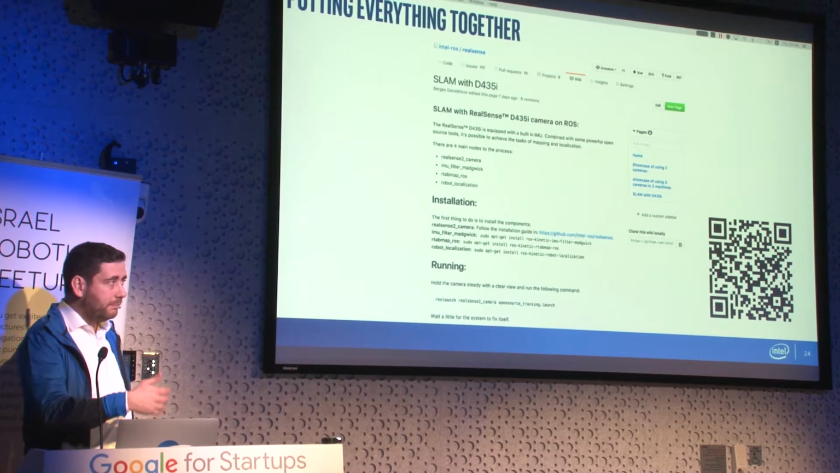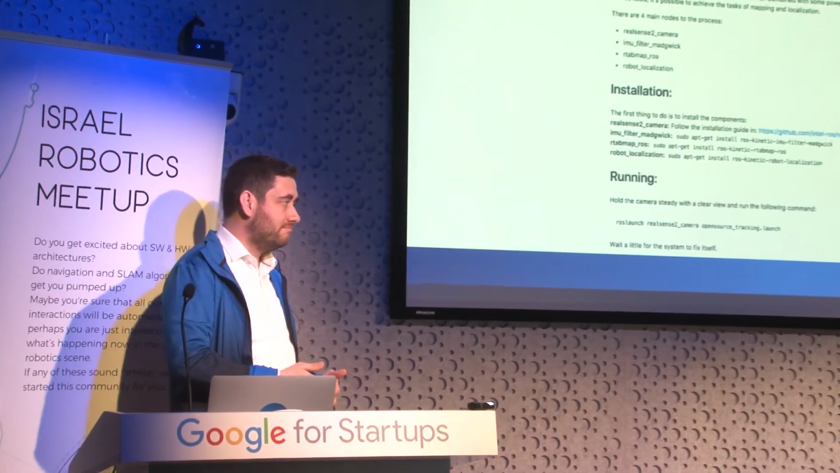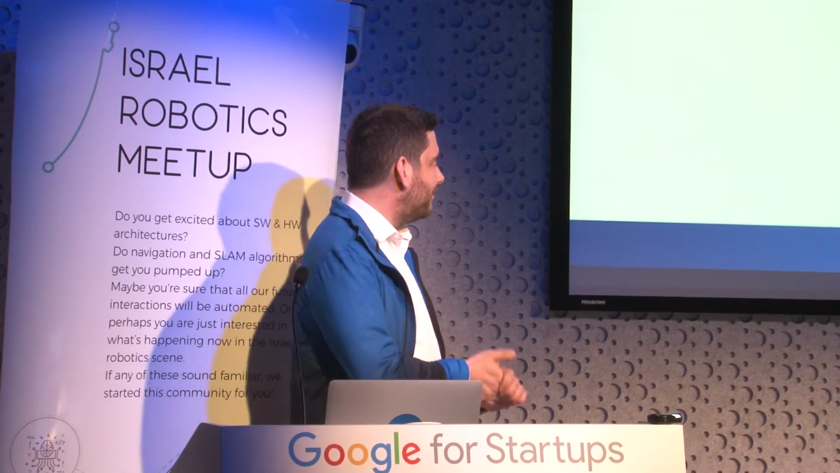And then we piled up a bunch of additional computer vision modules on top of it just to have mapping, which in a way defeats the purpose. So this is exactly why, just last week, we have announced a new type of tracking camera.